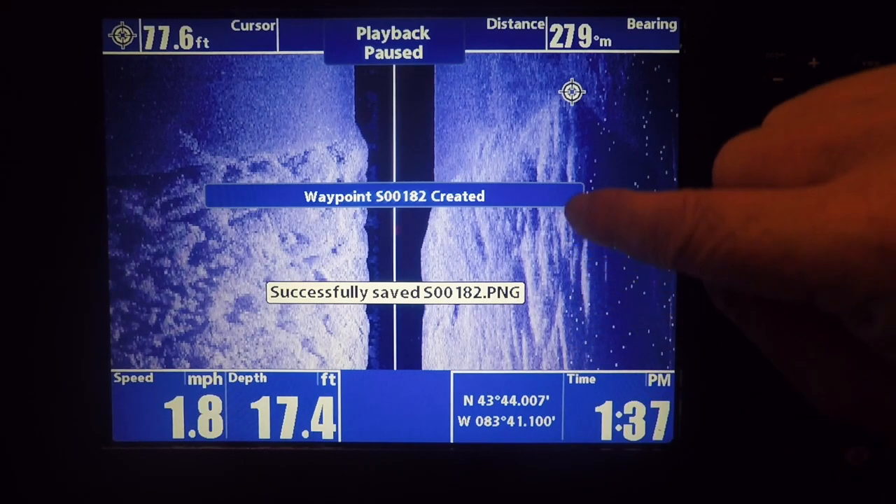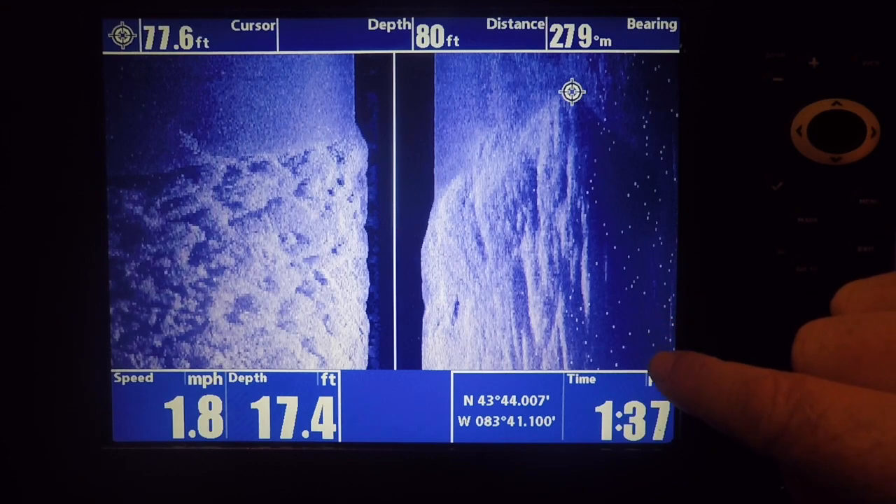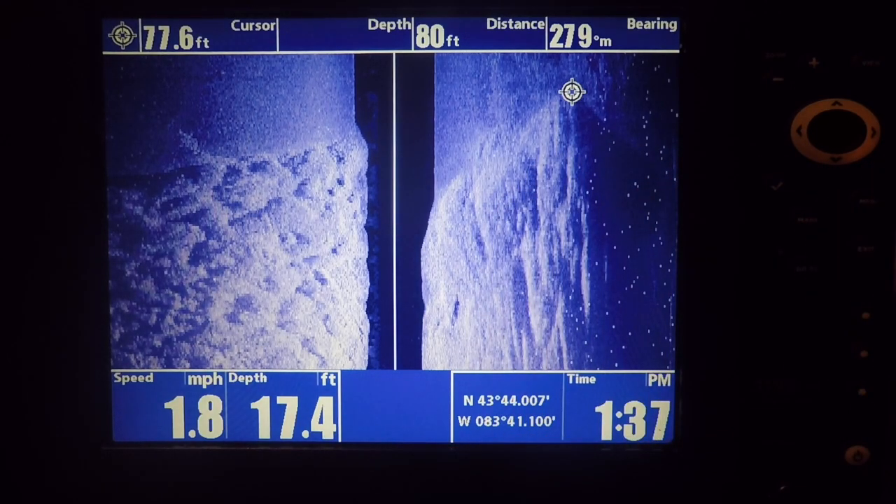But you can see that's like a ridge. That's the highest point that the sonar reflected on. There's still some rocks over here, except they're lower than that point, so it casts a shadow on that side.